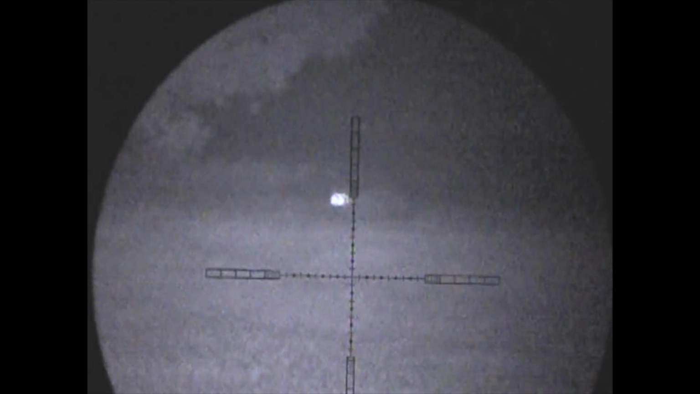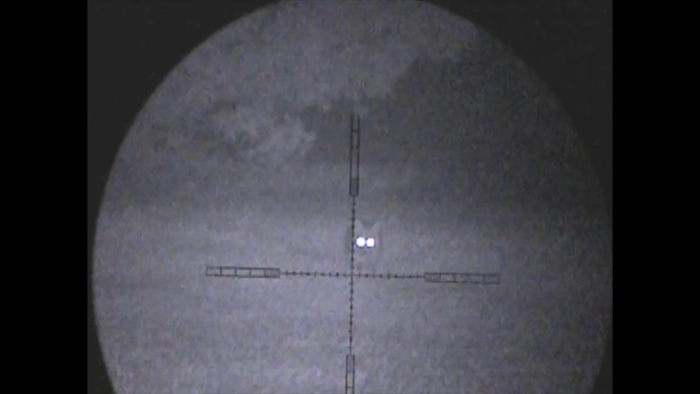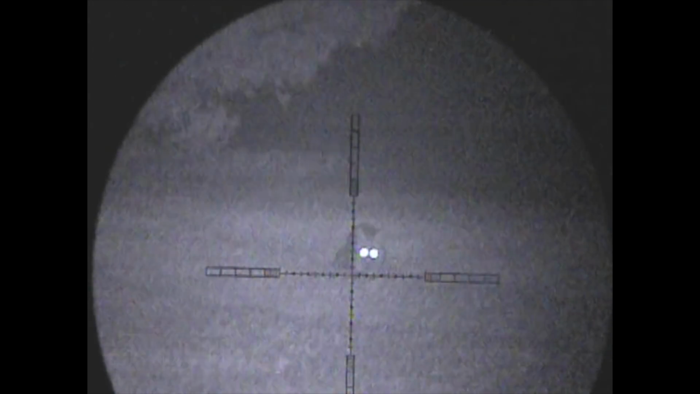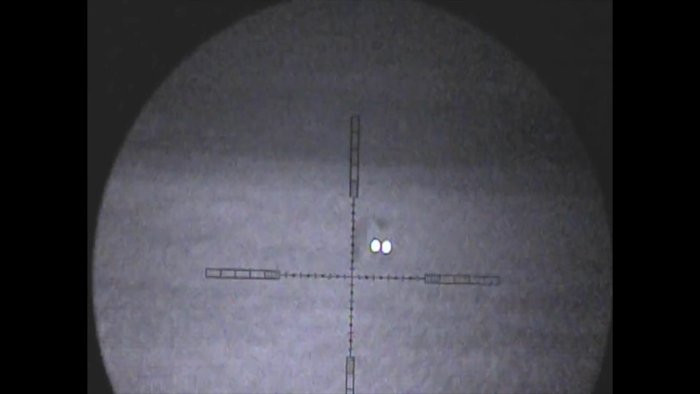Now, fox number 4 that evening came as literally the last farm of the evening. So we put the GC500 caller on rabbit distress and saw a pair of eyes making its way around the outside of the field, and you can just hear the caller going in the background there.